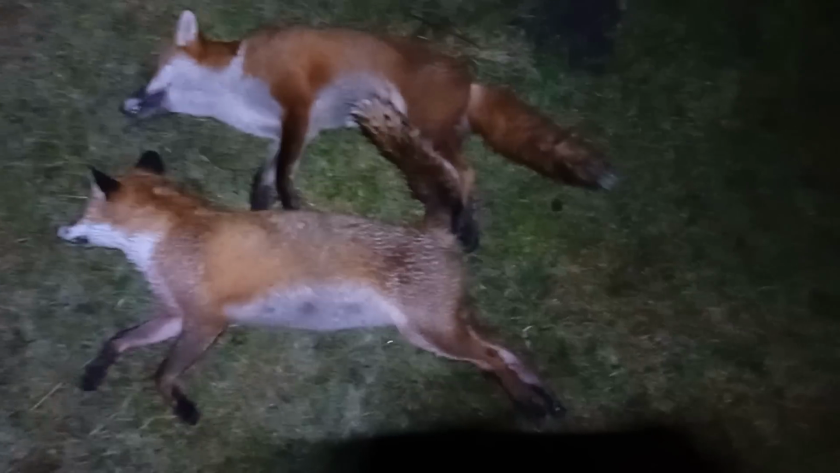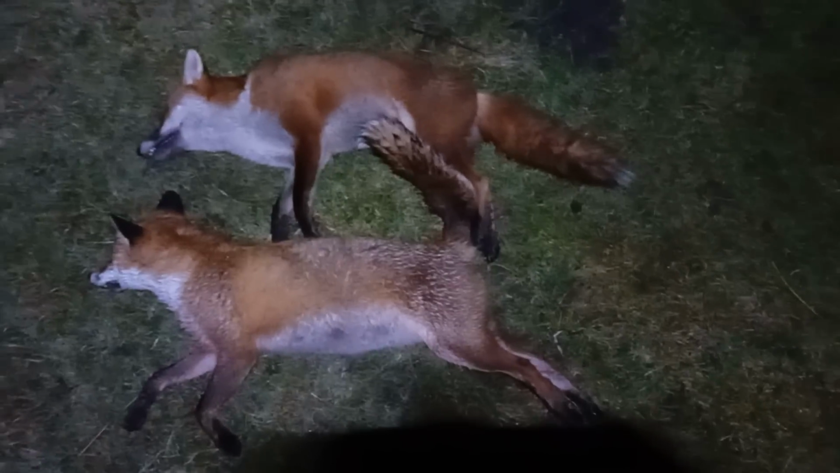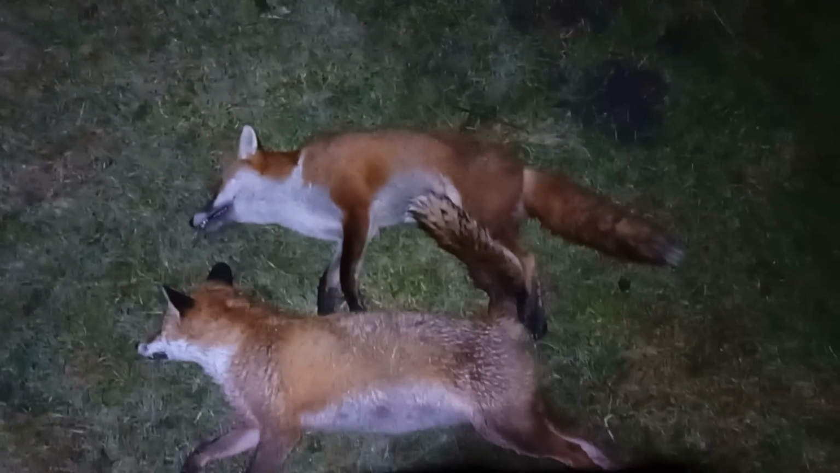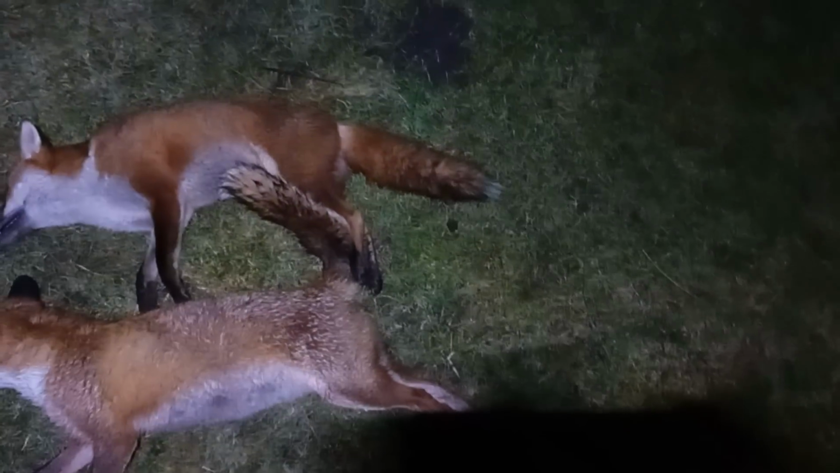But yeah, I know some folk don't agree with this, but you know, these are a 100% good pair of foxes to get out of the way, because like I've said at the start, this ground I'm shooting tonight, we have a lot of ground nesting birds, and you know, we can't tolerate any foxes on here, especially this time of year. So yeah, that's a very good job done.